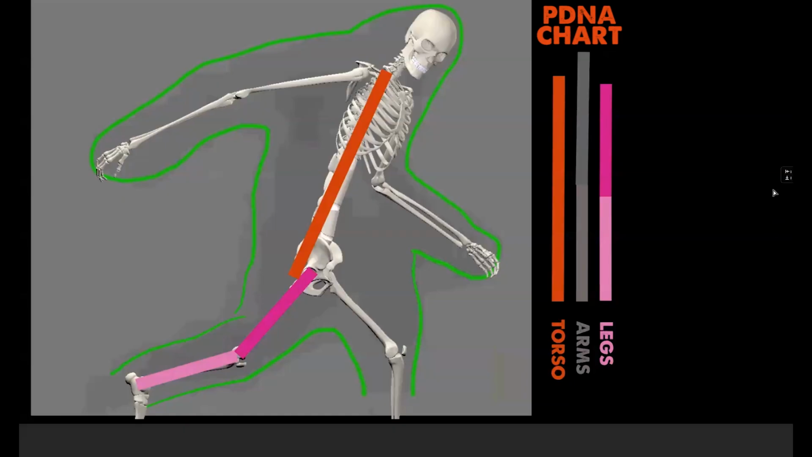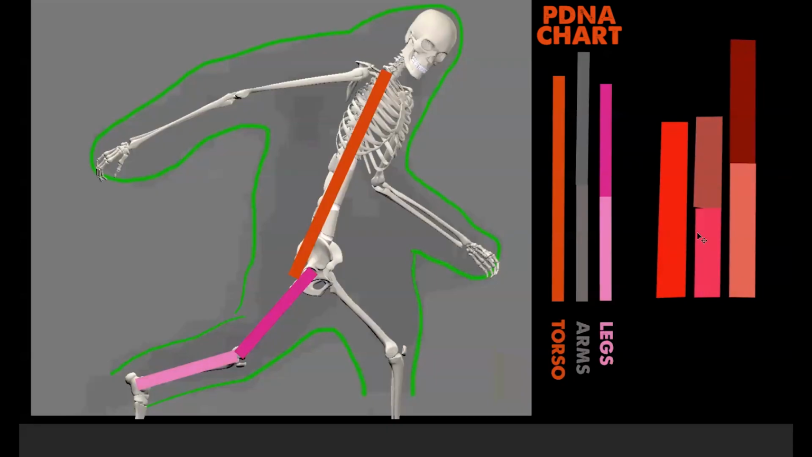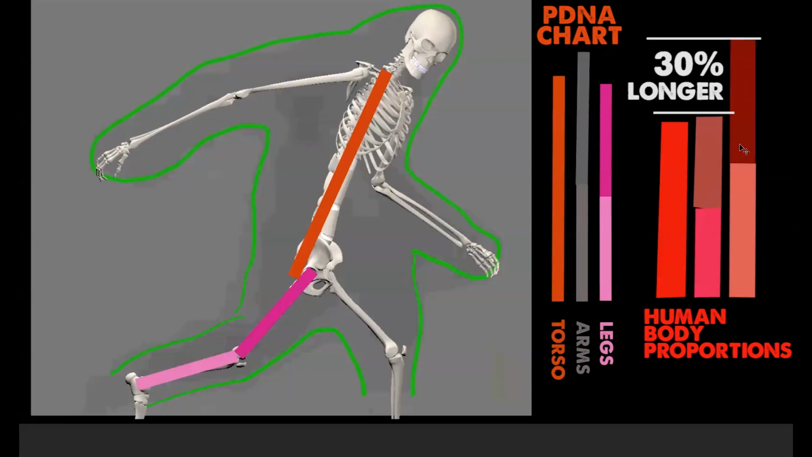And if I bring this out right here, that's what human proportions look like. Every normal, typical adult human on the planet, male or female, has a torso and arms the same relative length, but our legs are an astounding 30% longer. So there is no way in the world that this thing could be a human.